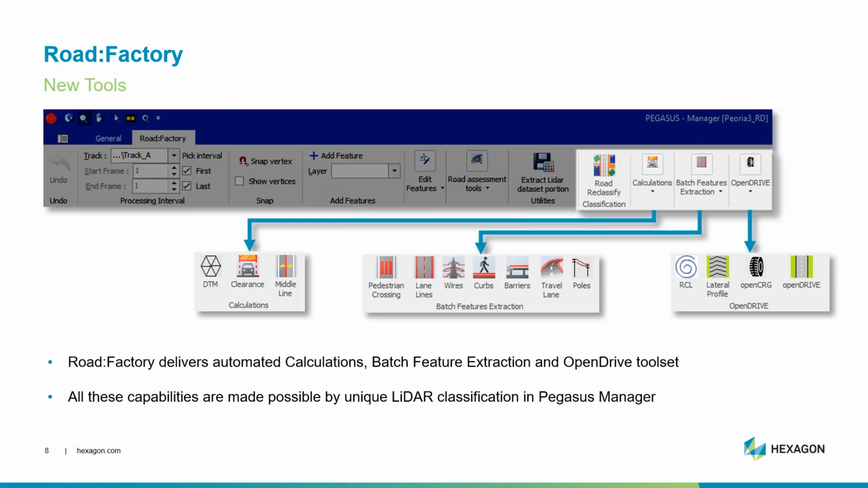So let's talk about the new tools within Road Factory. With this release of Road Factory, we are introducing several exciting functions that will elevate Pegasus Manager from a suite focused solely on processing and analysis to production for roadway applications. This family of calculations and batch extraction functions allows users to leverage the intelligence of Pegasus technologies to easily generate roadway features, streamlining several production and reporting workflows.